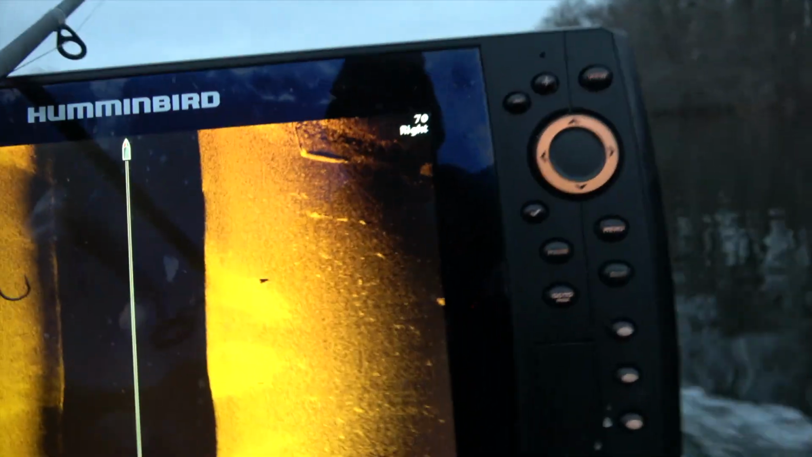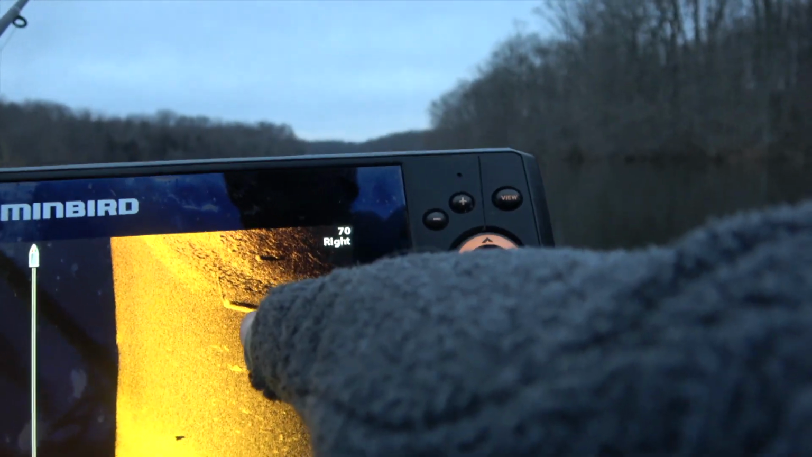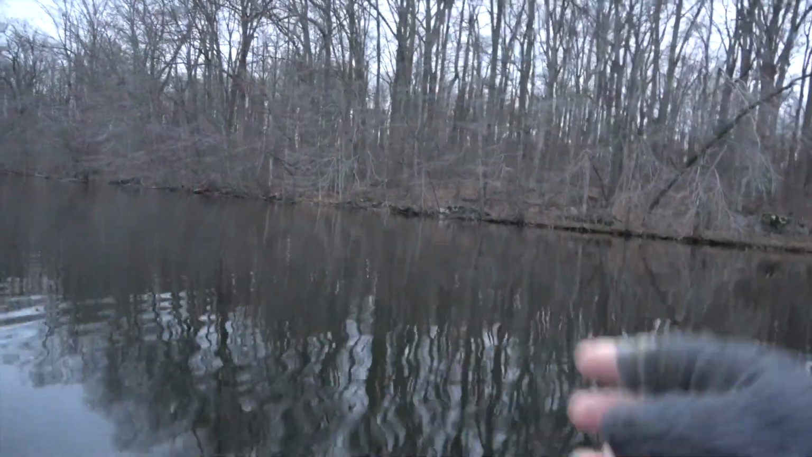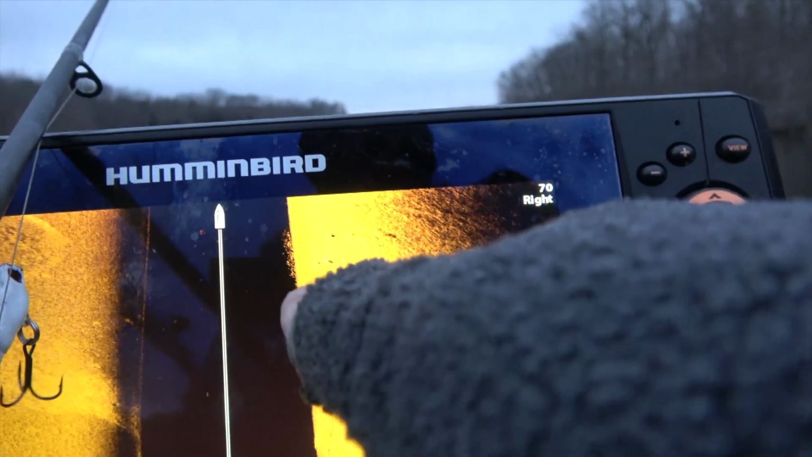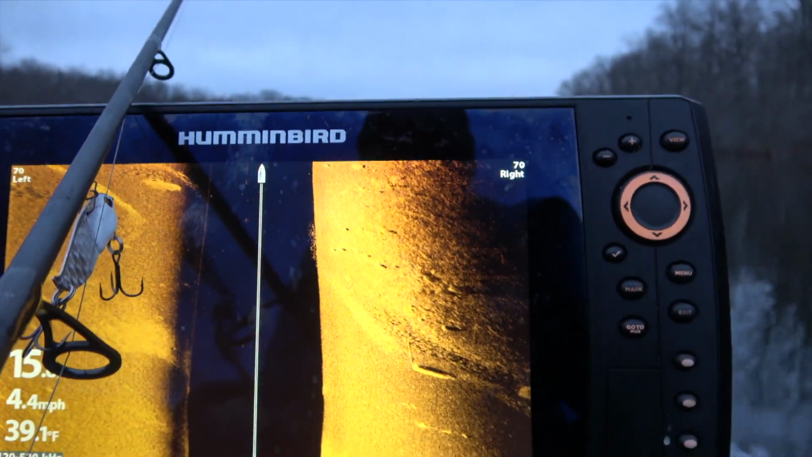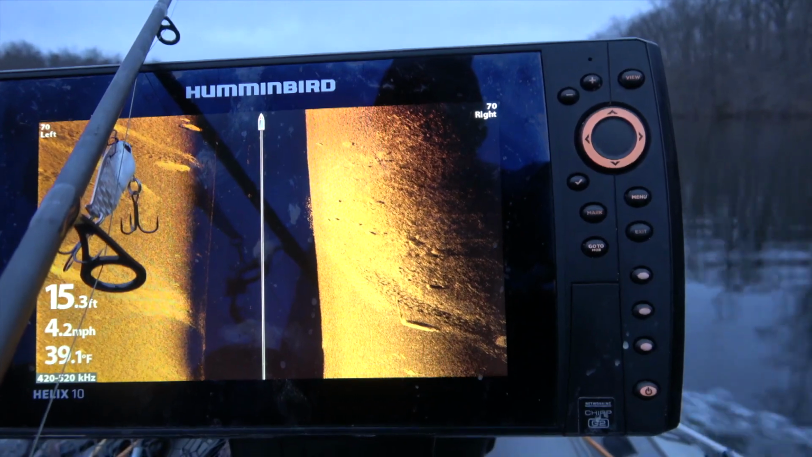So that's a bass. That's a bass. That's a log coming off of that shoreline. There's a little, looks like a shelf that drops off there. It's an interesting looking spot. I don't know what kind of fuzzy stuff we got going on right there, but I'm gonna keep scooting until I see something really obvious that jumps out at me.